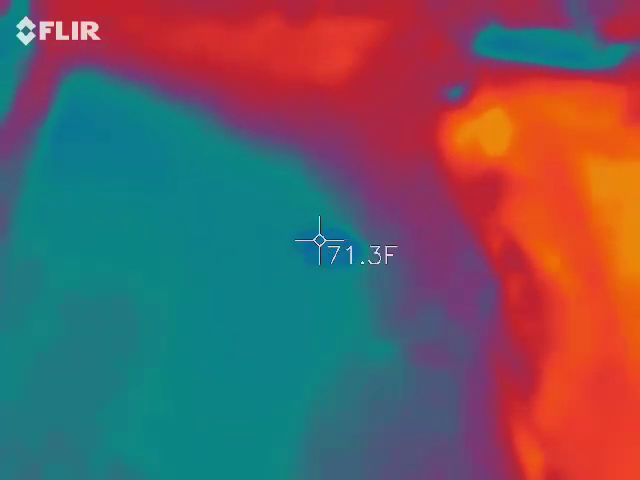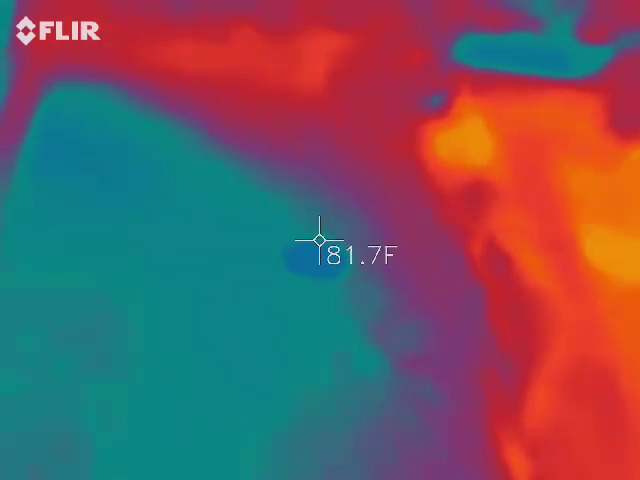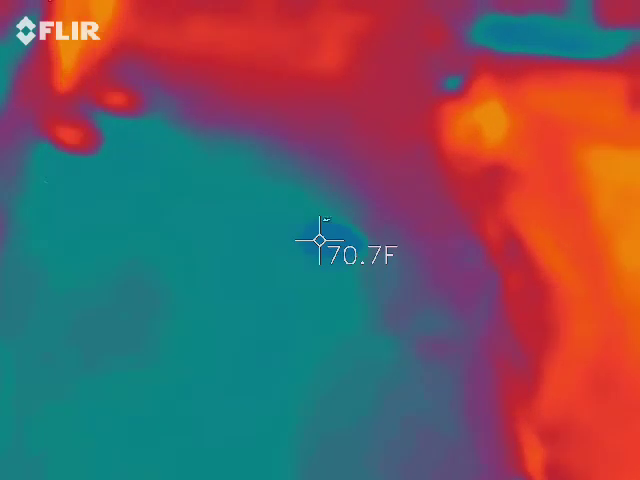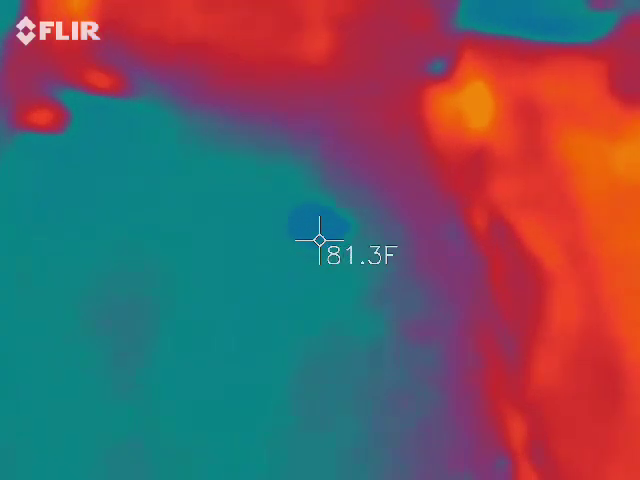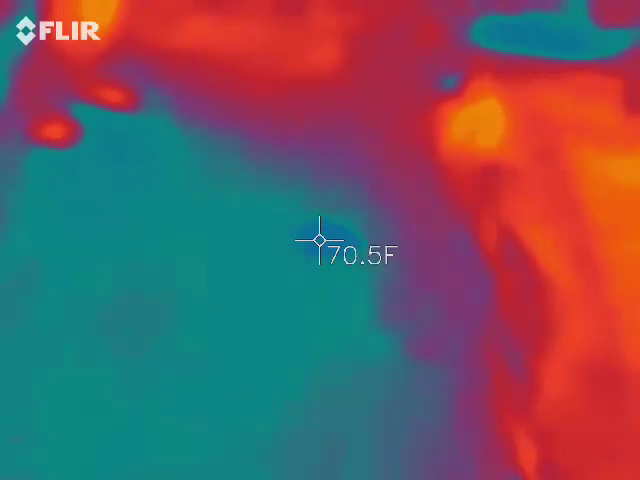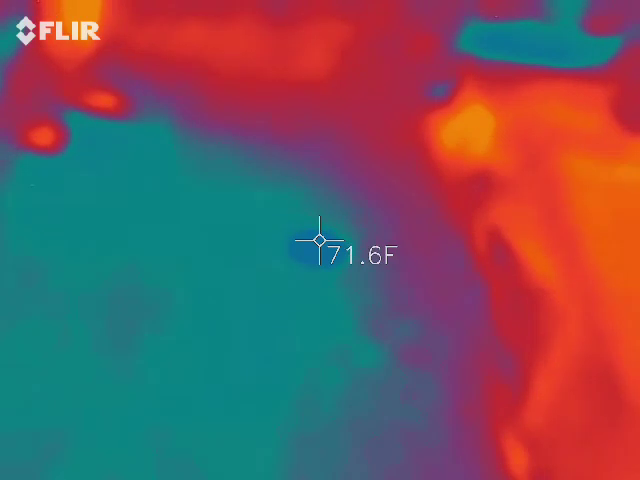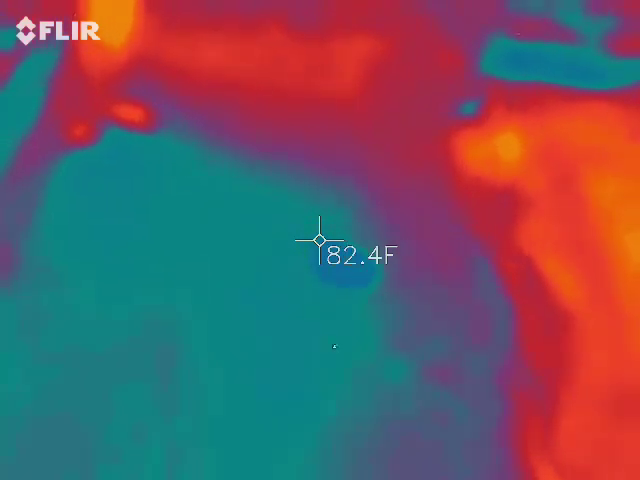72. I got 71 right here. 70 and 71. I just dropped to 69. 69.0. Right here? Yeah. And then I just shot. That's because I'm in the picture. 73. I just jumped. I was at 70 and it just automatically jumped up. 71. Now I'm right back at it. 70 and 69. There's one circle. 70. I'm right there. I go between 70.9 and 71.